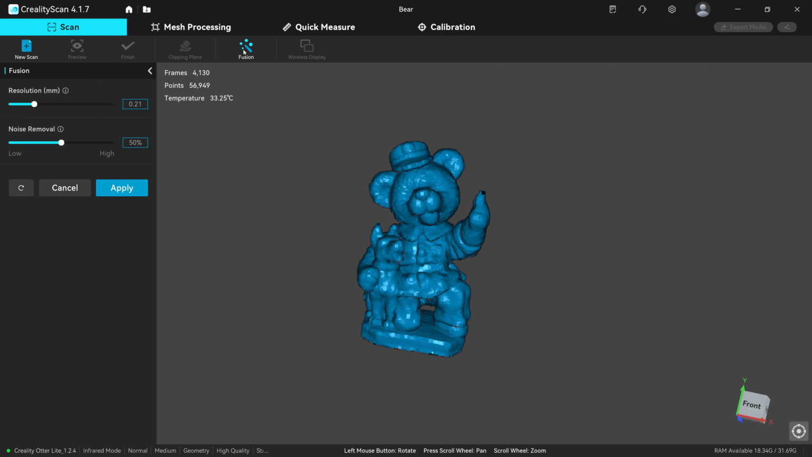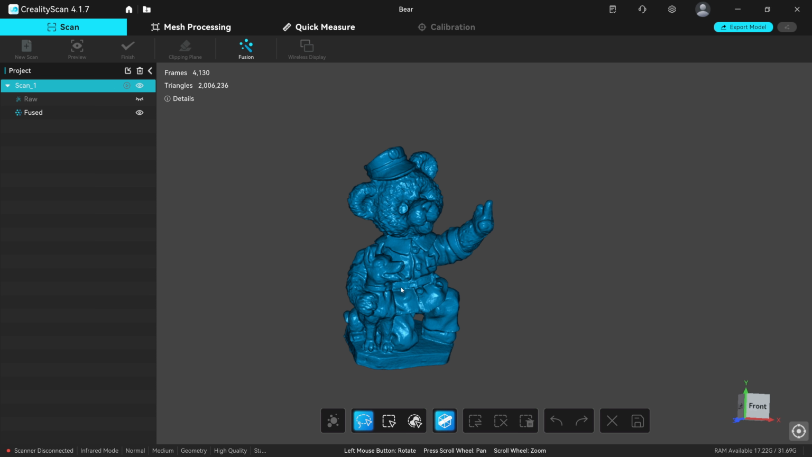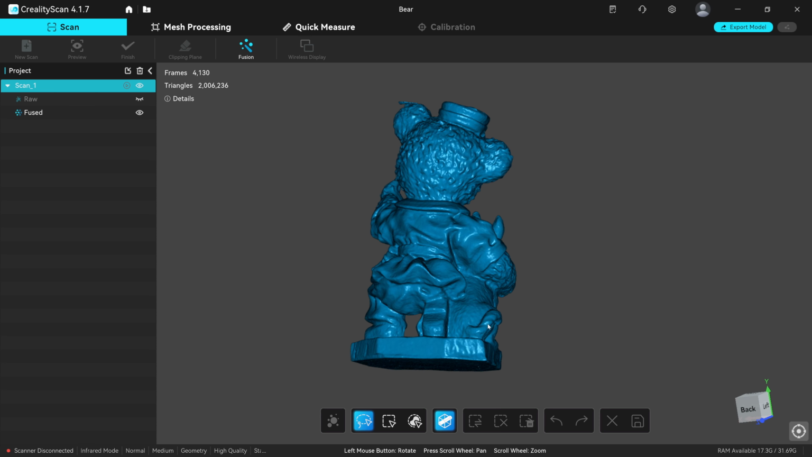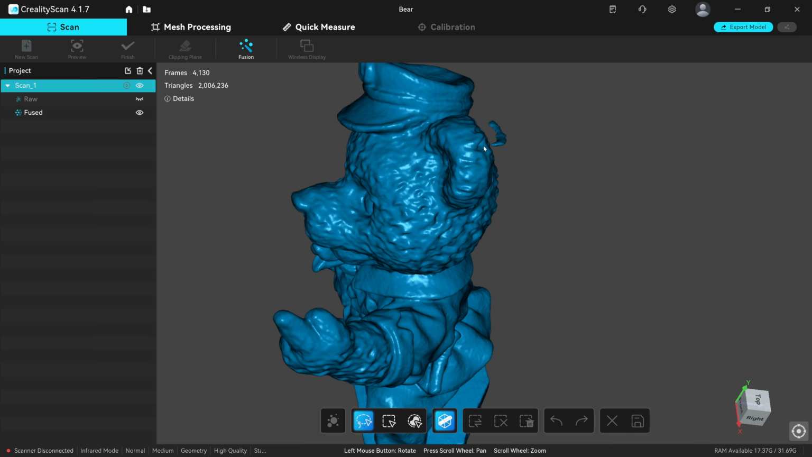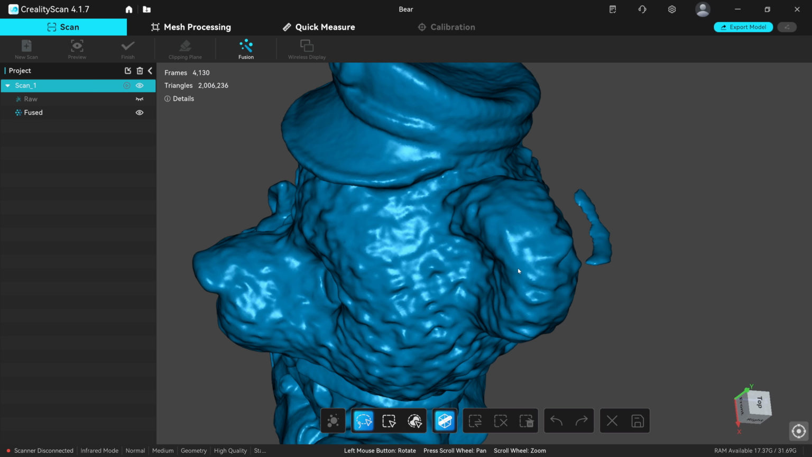So if we go to Fusion, as we learned before, let's just make this 0.3, just for speed. Noise removal, 50%, as I always like to have it, and apply. And there we have it then, the bear is fused, ready to be meshed. As you can see, it's come out okay. Got a little bit of something floating by his ear hole, there, look. But that could be shifted quite quickly.